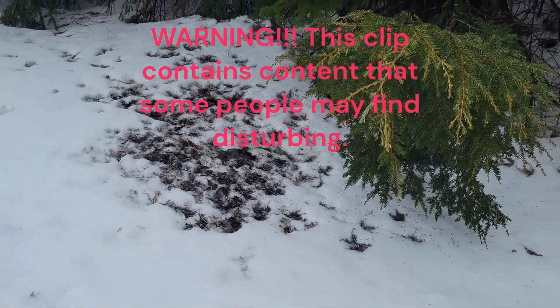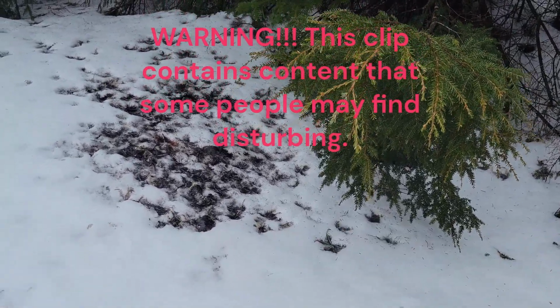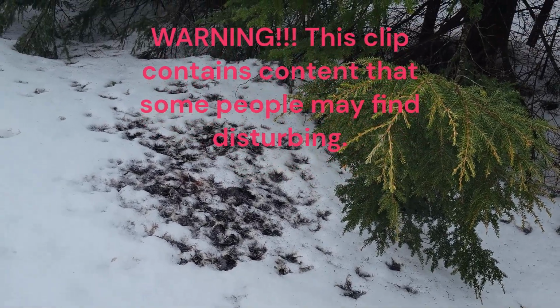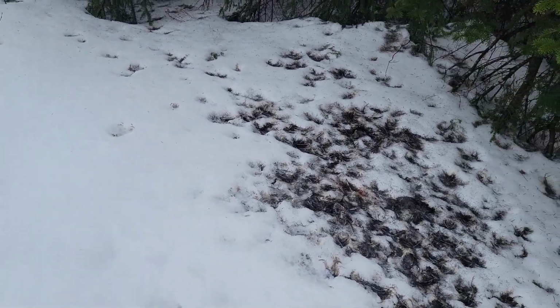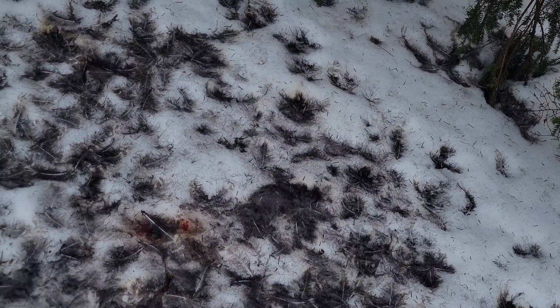All right, this is not the first time, but this is one of the biggest messes of a kill I've ever found. And wow, a whole pile of feathers.